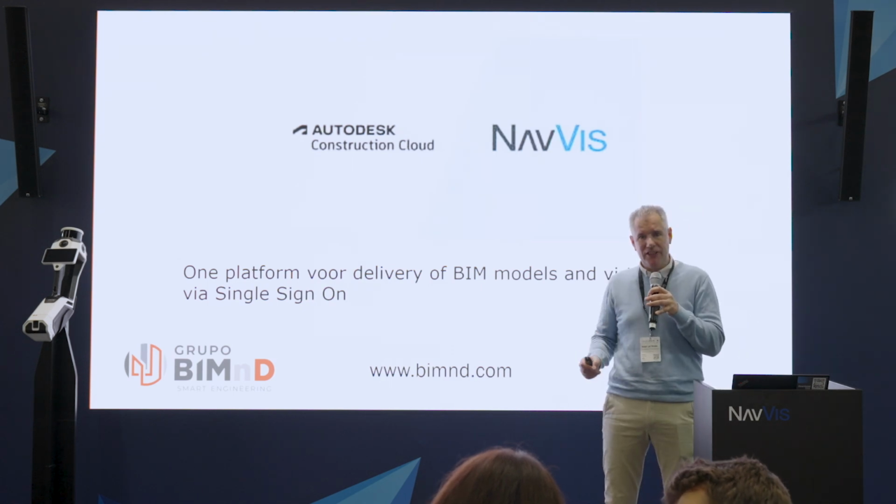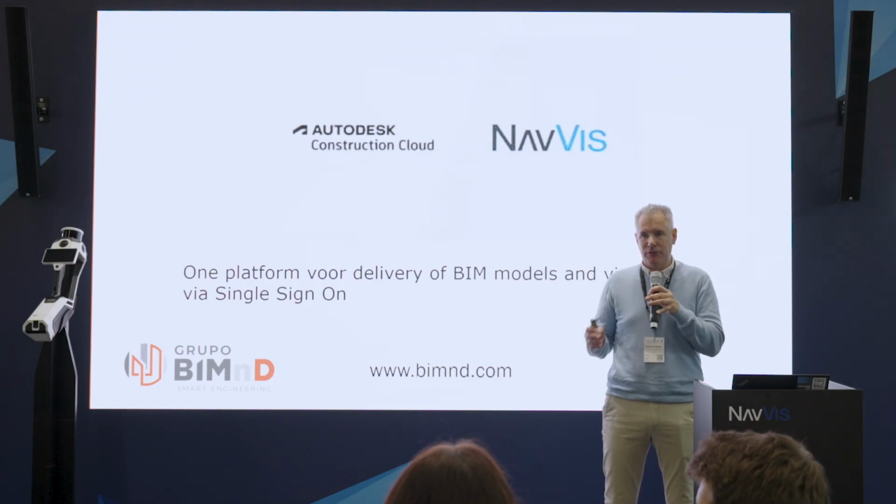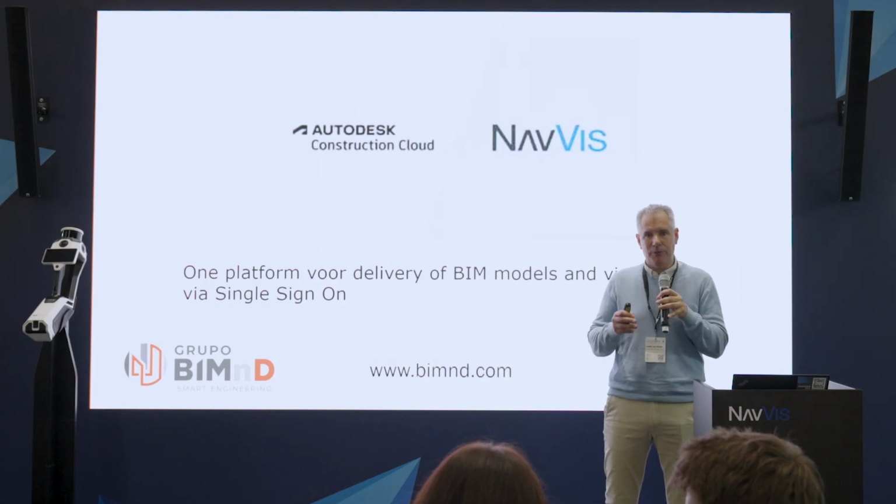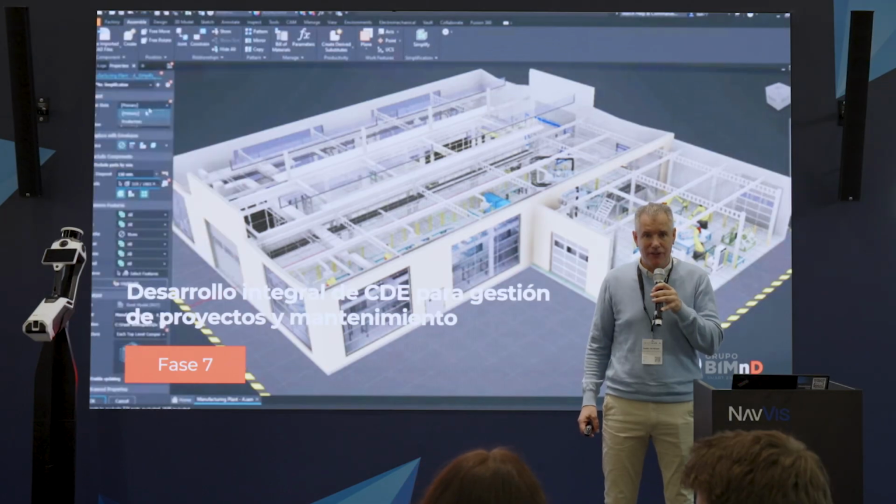Once we finish the project, so we have made the as-built BIM model, then it's time to start creating the digital twin. How we do that is we export the model to Autodesk Tandem.